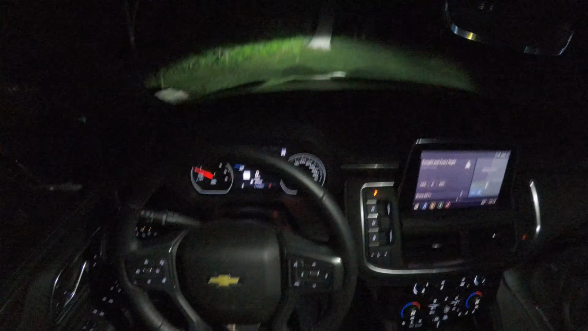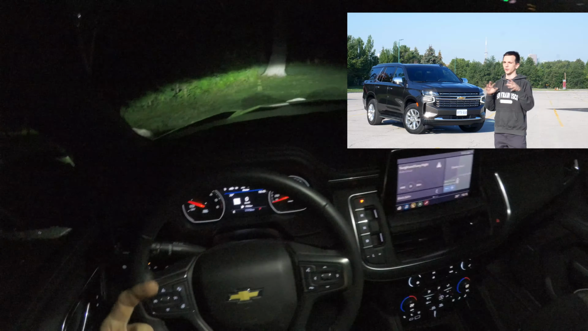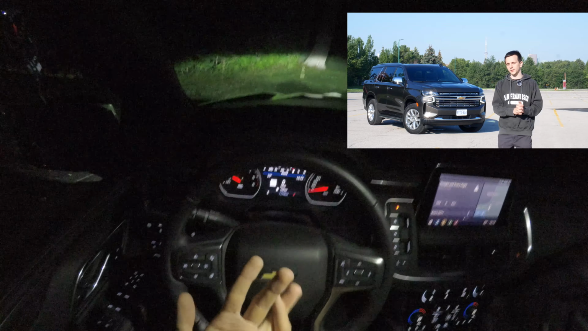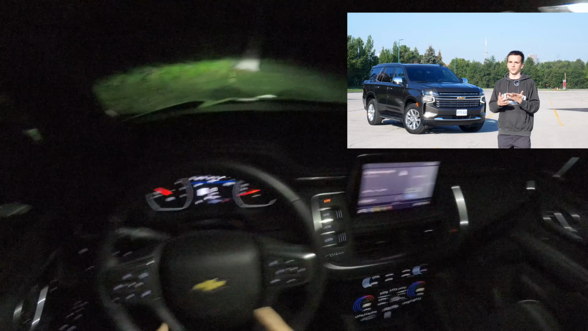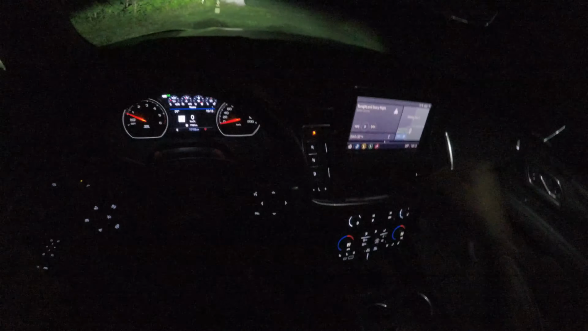Okay, let's buckle up. And just before we start, if you want to hear all my thoughts about this specific Tahoe, I got a full review for you up in the top right hand corner where I go over the exterior, the interior, talk to you about how it drives, and we talk about if it's worth the $88,000 Canadian that this specific Tahoe costs. With that out of the way, let's turn off the lights and go for a drive.